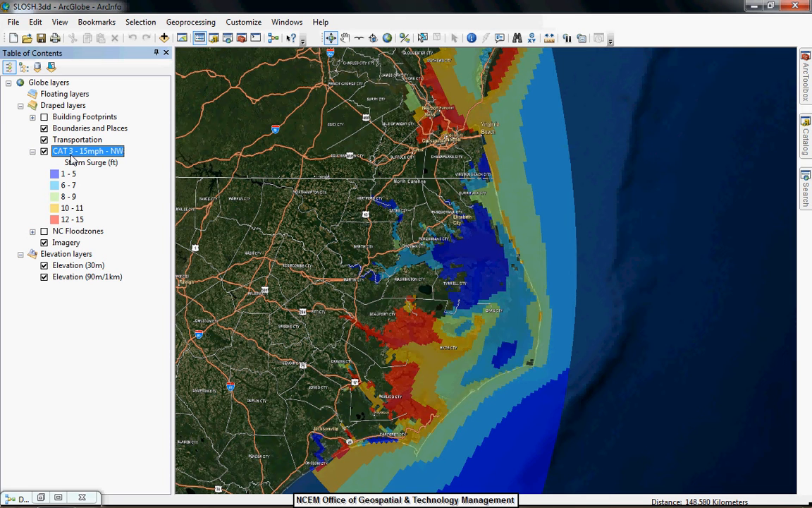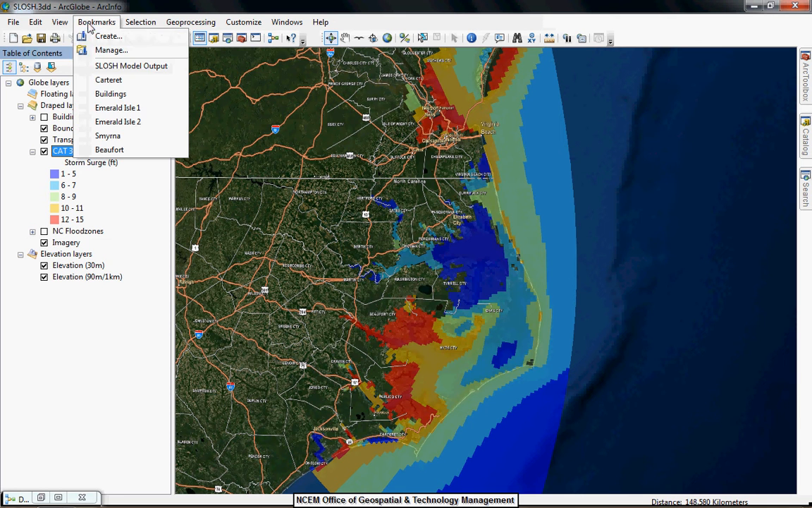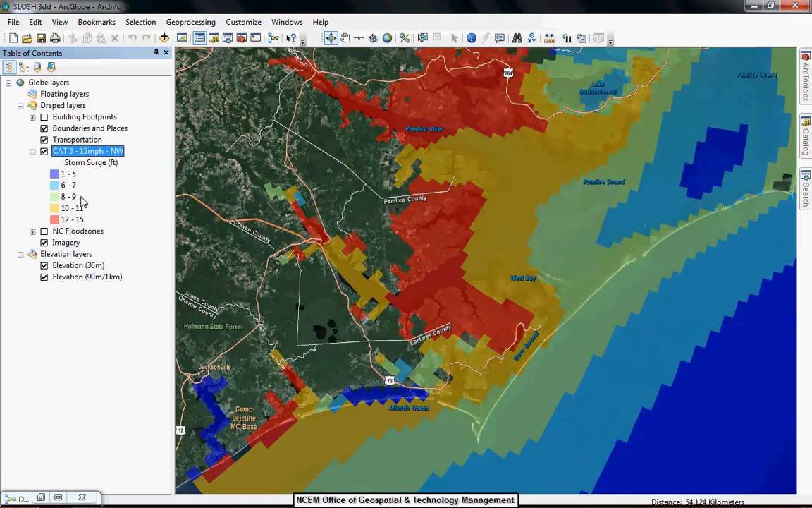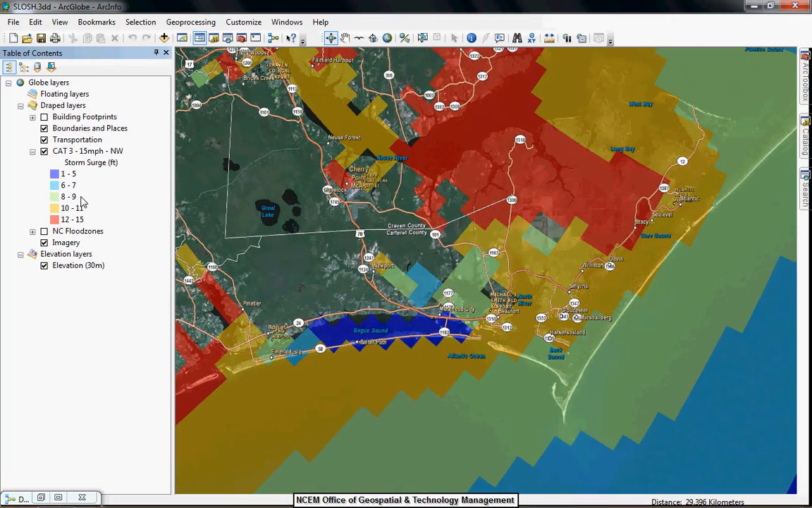The SLOSH output estimates the storm surge within a given area based on the speed and intensity of a hurricane. In this case, Hurricane Earl was a Category 3 storm moving northwest at 15 miles an hour. As we zoom into Carteret County, we can see how the inland bay areas will experience higher levels of surge, which is typical of slower moving storms.